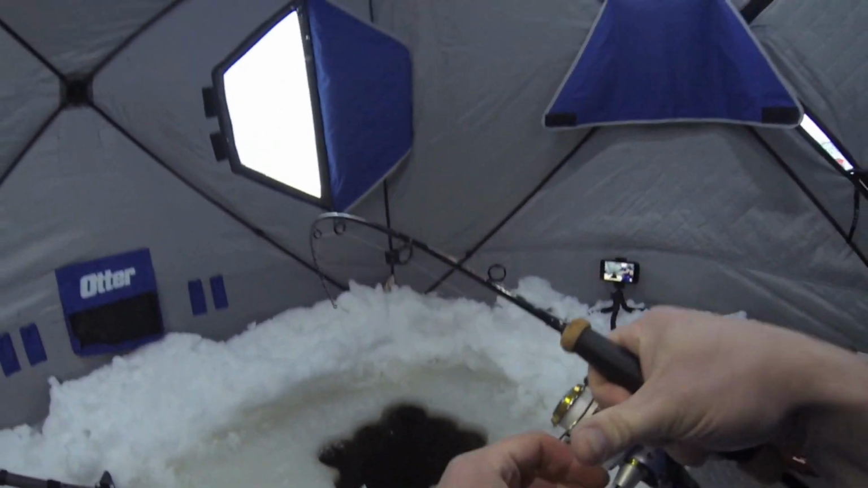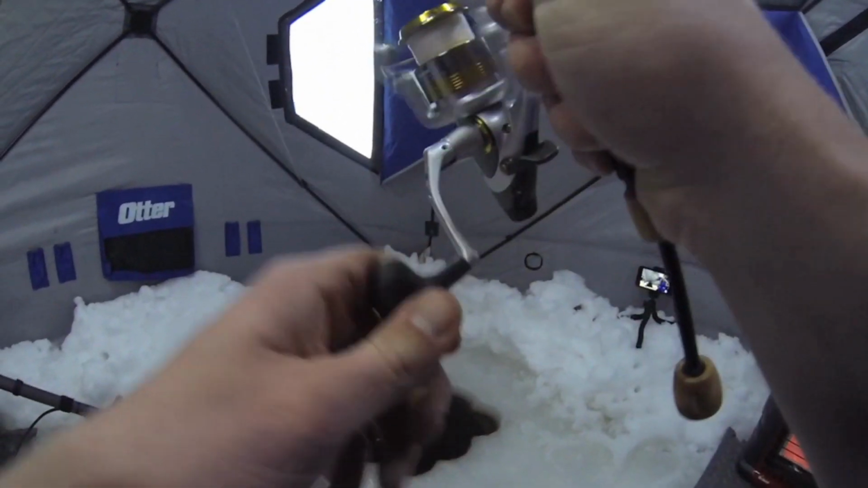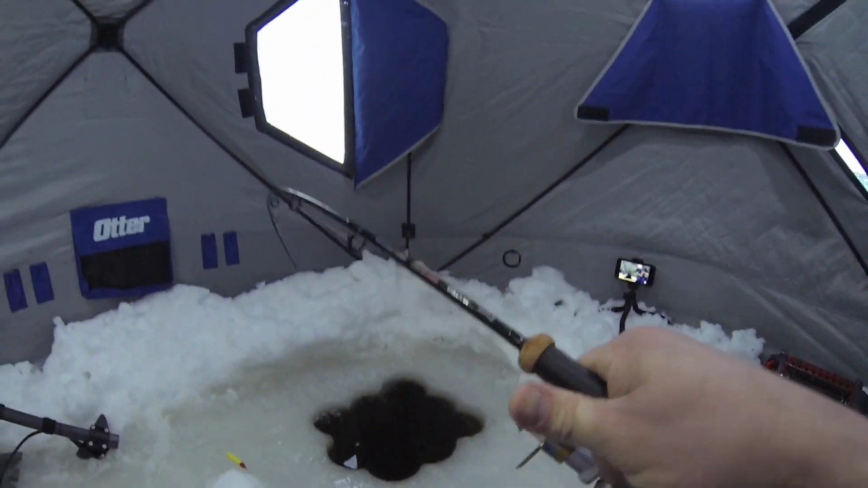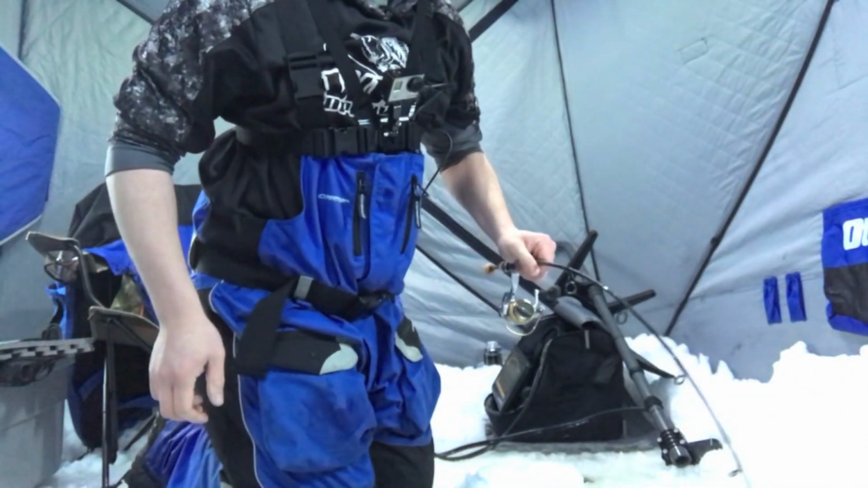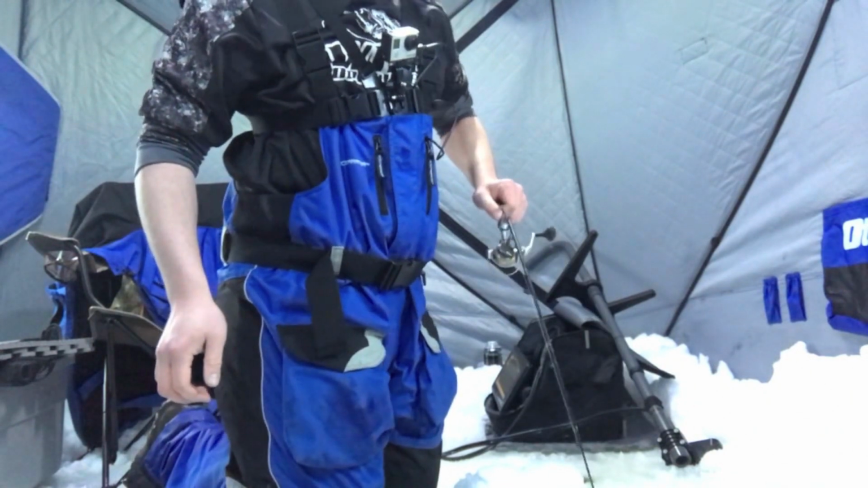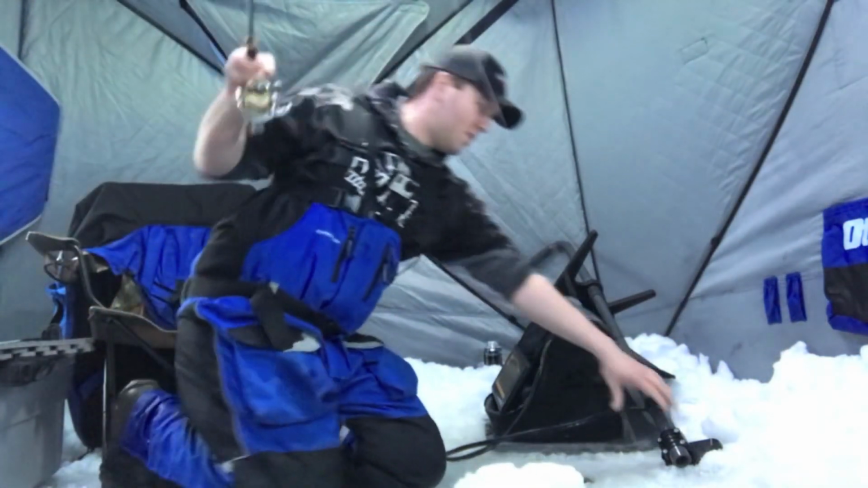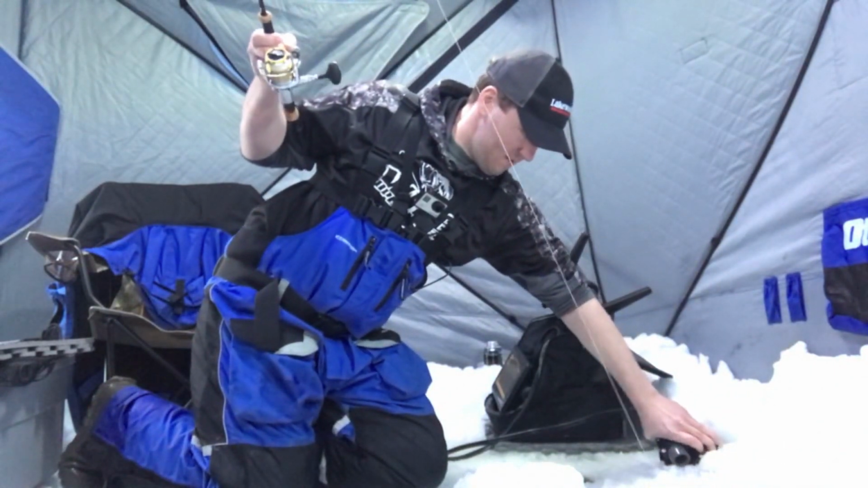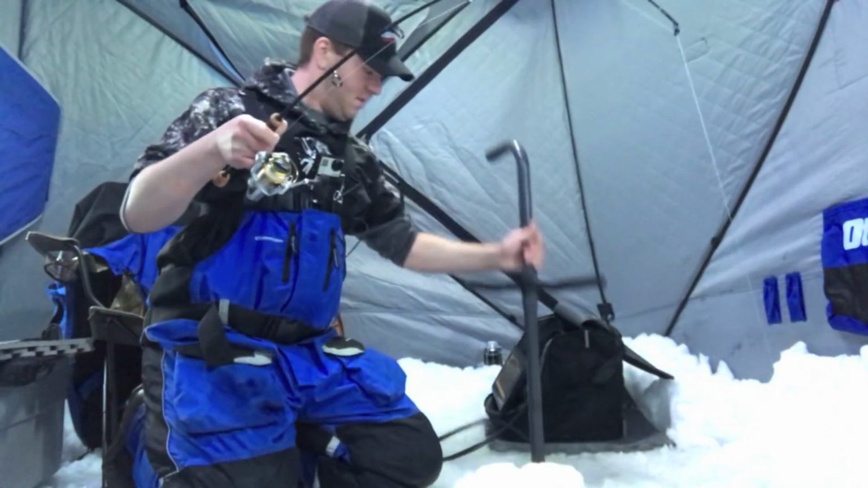Well, gonna make some ground on him. Doesn't feel very big. Might be smaller than the last one. The water is extremely stained, and I can't even see him down there. So I might try to see him if I can see him on my Livescope.